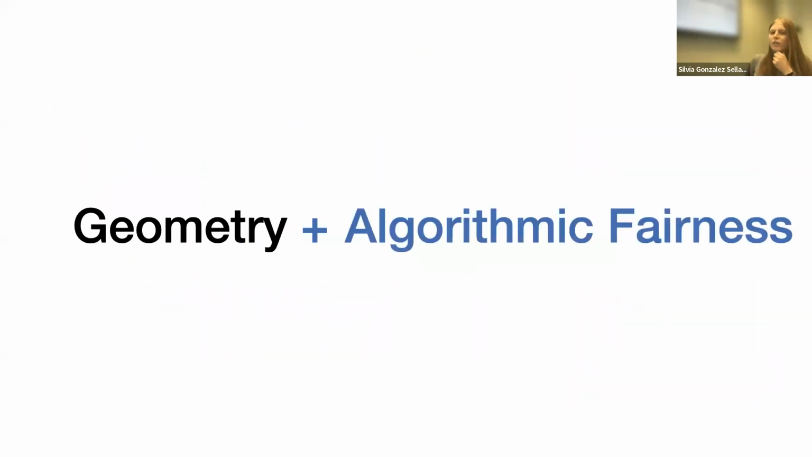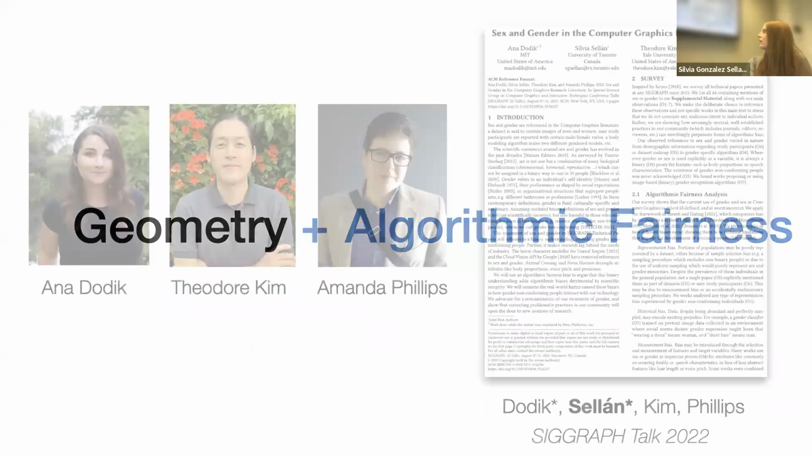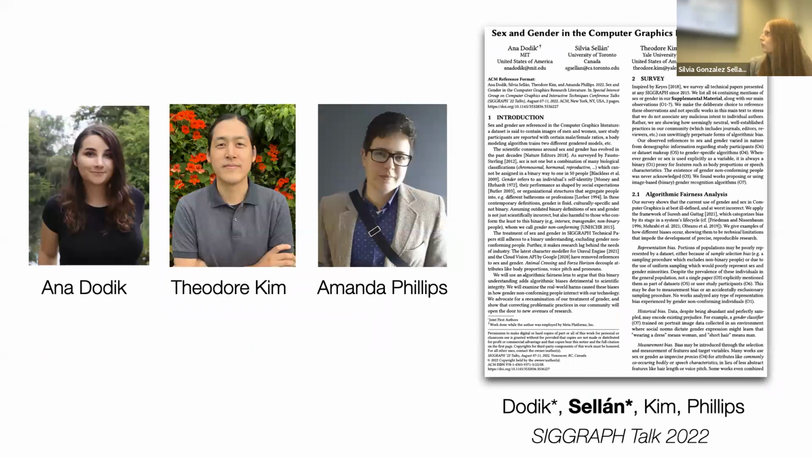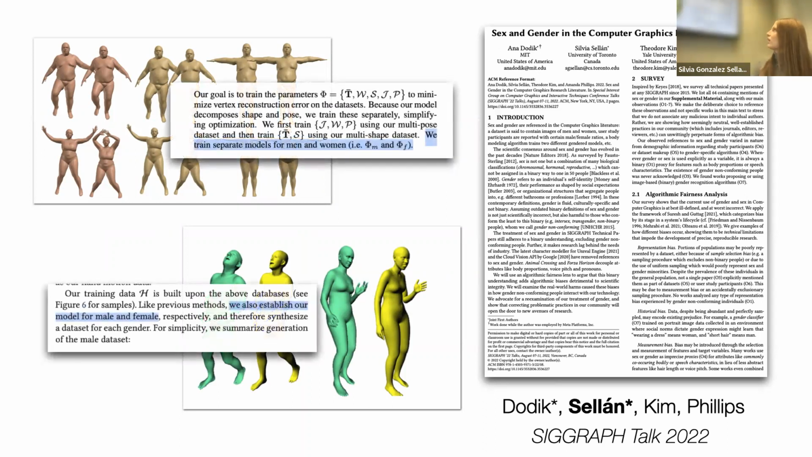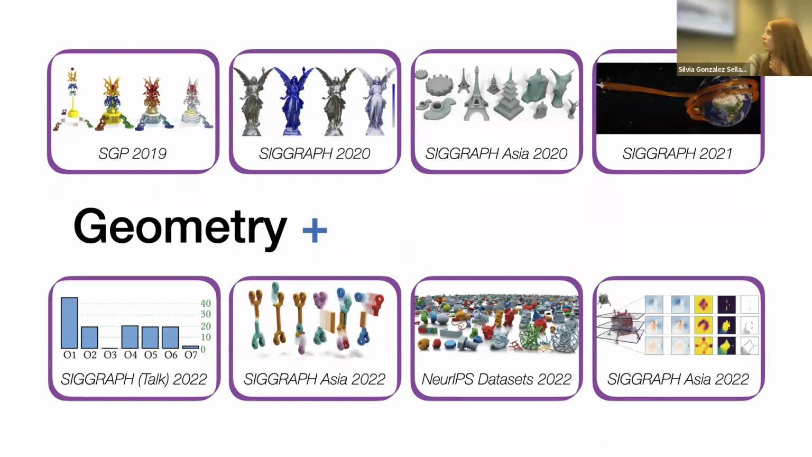Another example that I'm particularly proud of is this work. This is a work where we look at existing algorithms in our field from the lens of algorithmic fairness. I did this work together with my co-first author, Anna Dodek from MIT, and Professor Theodore Kim and Amanda Phillips. In this paper, we surveyed computer graphics algorithms, and specifically, we looked at algorithms that generate geometries of the human body, and we studied how they currently treat gender as an algorithmic variable. And if you read the paper, we go into depth into different harms and biases that can be introduced by doing so.